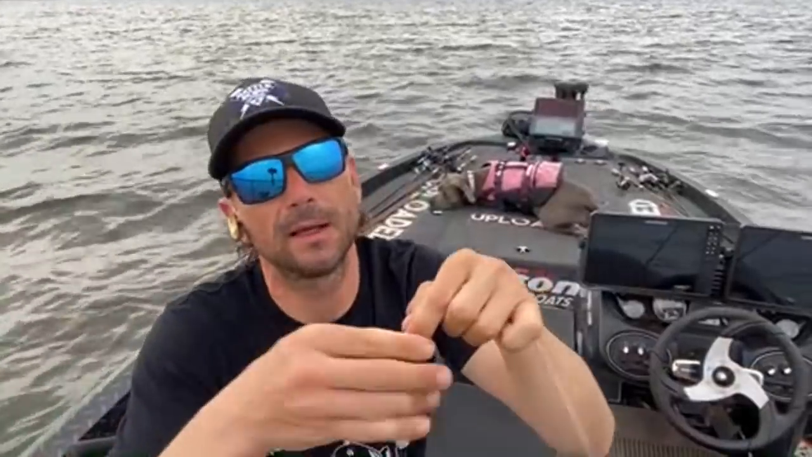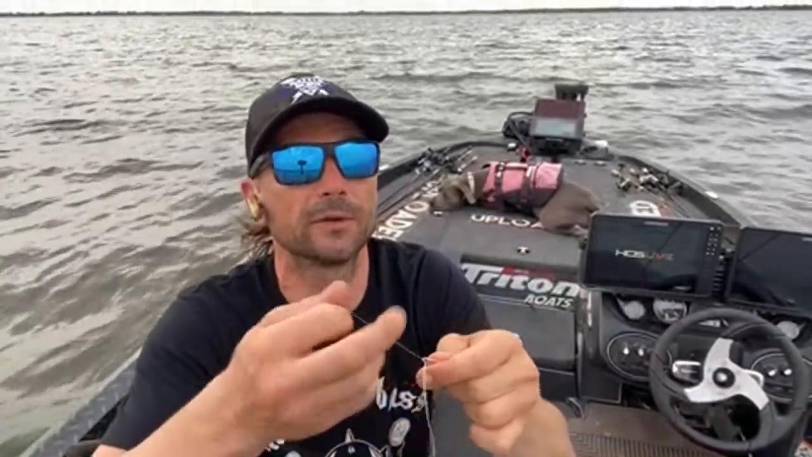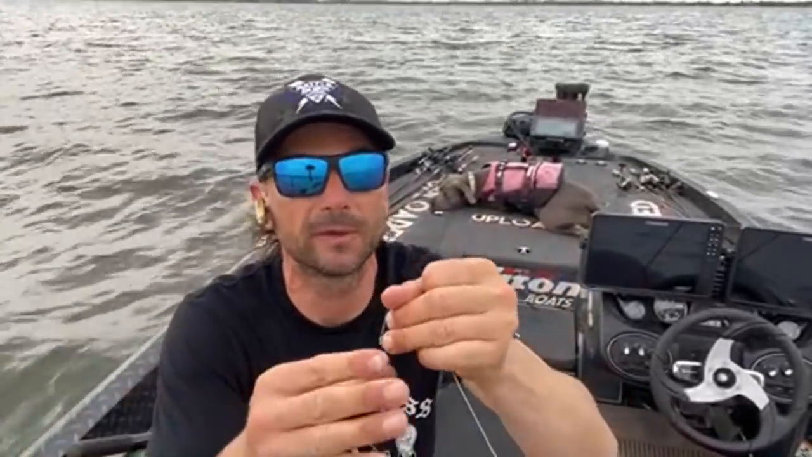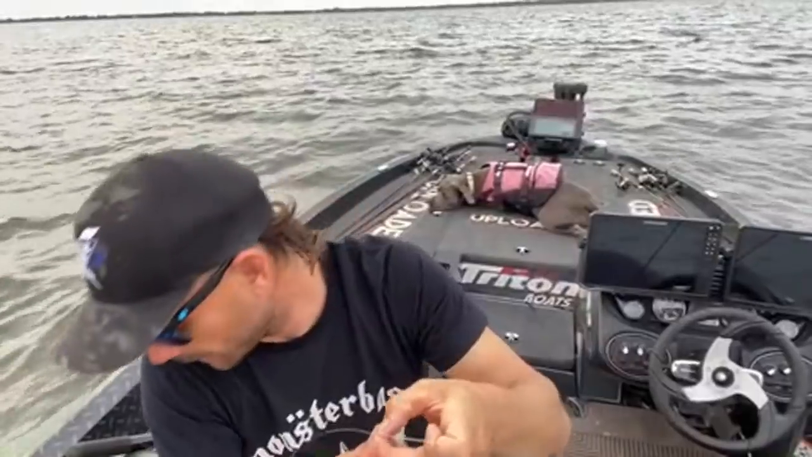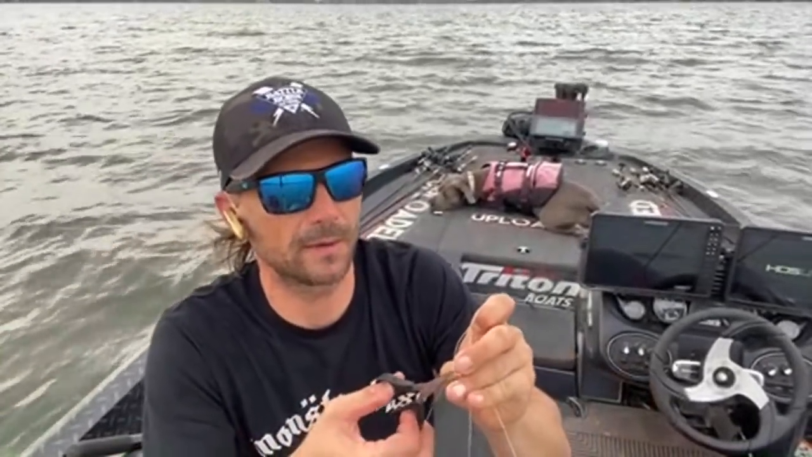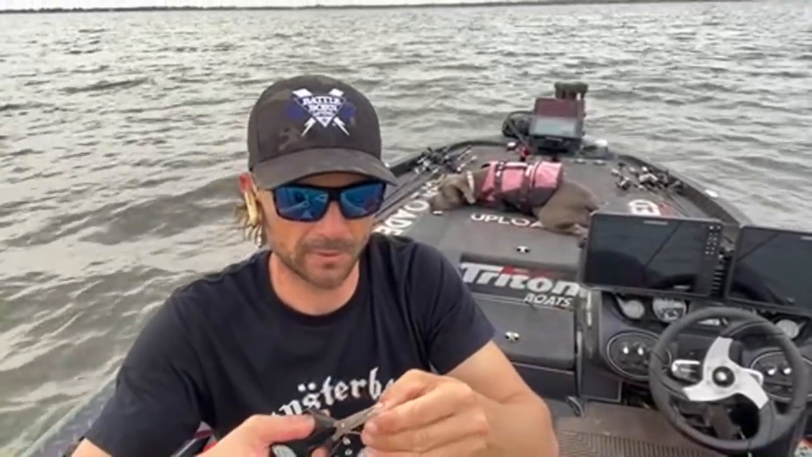So the trick with this knot is to make it work, at least. You really have to draw your fluorocarbon in tight before you slide up, and that's what I made the mistake of that time. So my fault. But then you just clip your tag ends, and I'll tell you this too. For you guys who fish a lot of spinning tackle, you probably know this, but